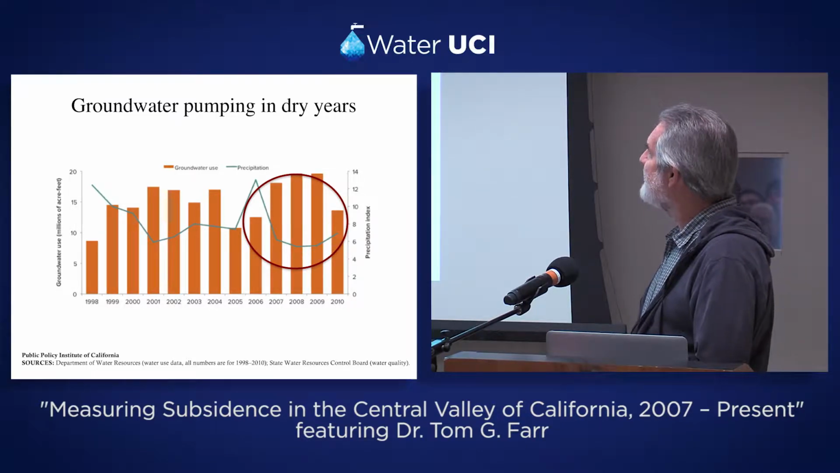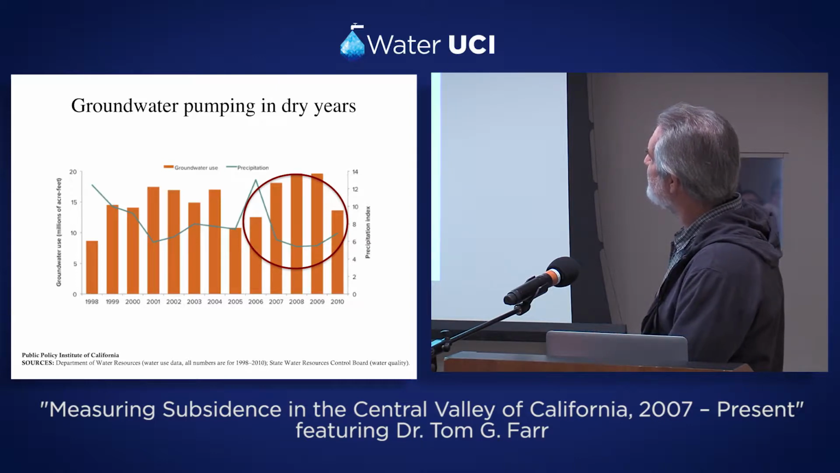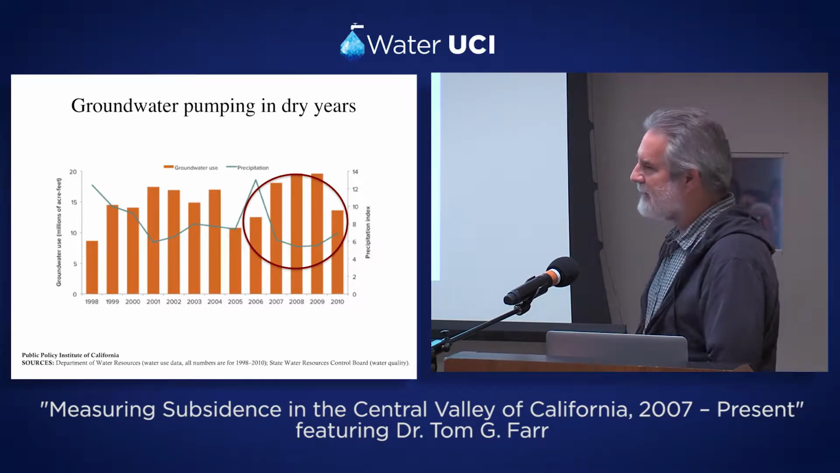And no surprise, when there's not much precipitation, the blue line here, back in the late 2000s the precipitation went down and the groundwater pumping went up. And this is just up to about 2010. We had a little bit of a wetter winter at that time.